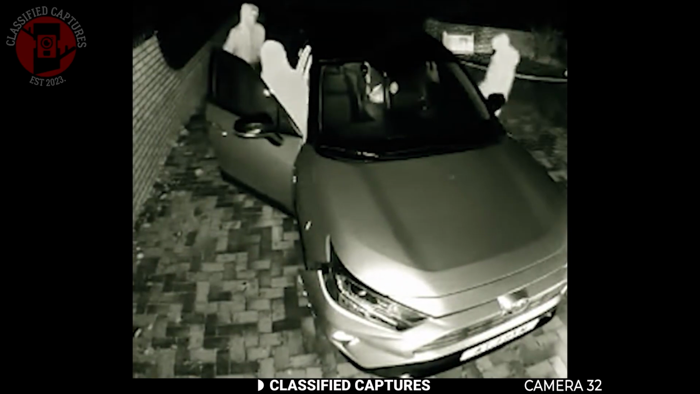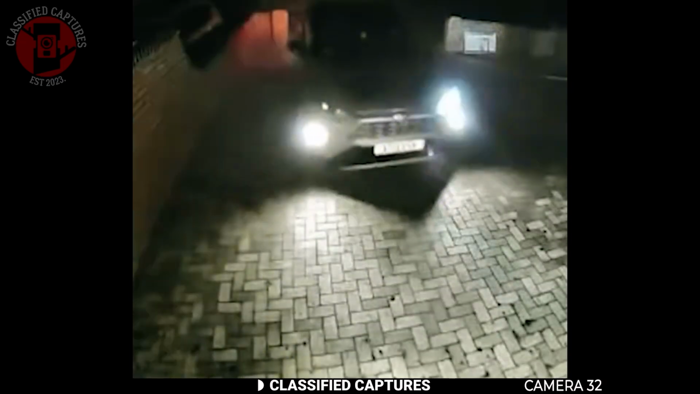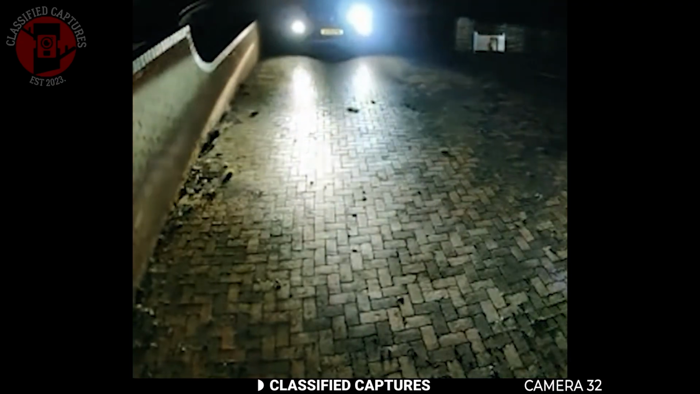With little regard for the risk, they drove off without attracting any attention or facing any obstacles. Looks like that home may need extra security.